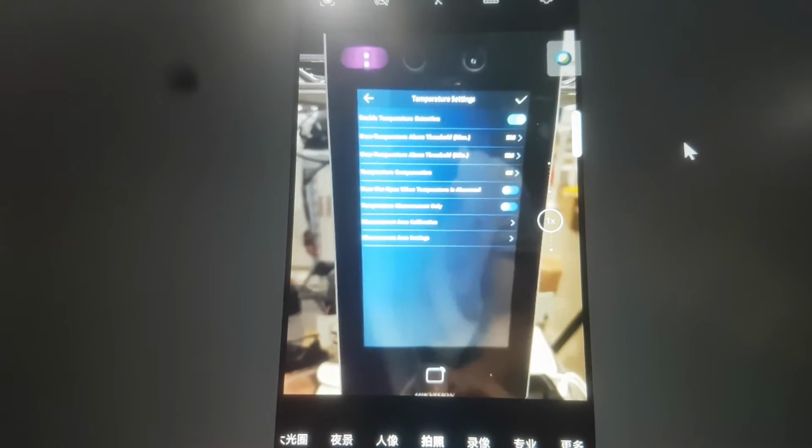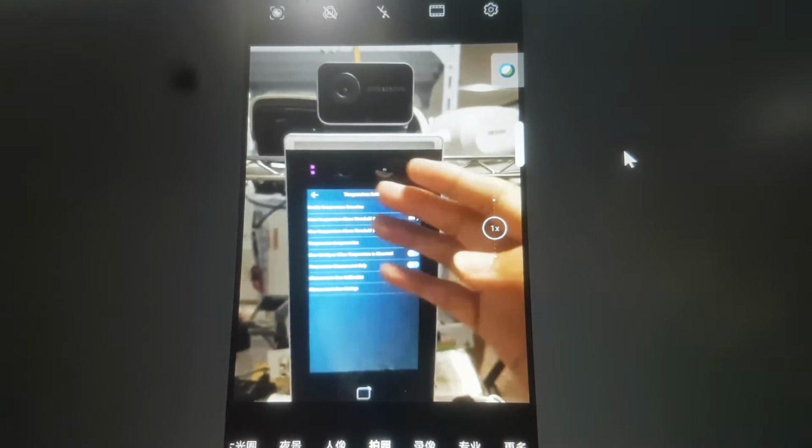For the facial terminal, it supports first temperature screening, the second is mask detection, and the third is face comparison. But in some scenarios, you might do more. Maybe you only use this device for temperature screening, so you just enable this one. So this device will only do the temperature measurement. The speed will be faster because you don't need to do the face comparison, just the temperature screening. You will only use this lens. So the speed is very fast. If you disable this one, or this camera, this device can not only be used for temperature screening, but also for face comparison.